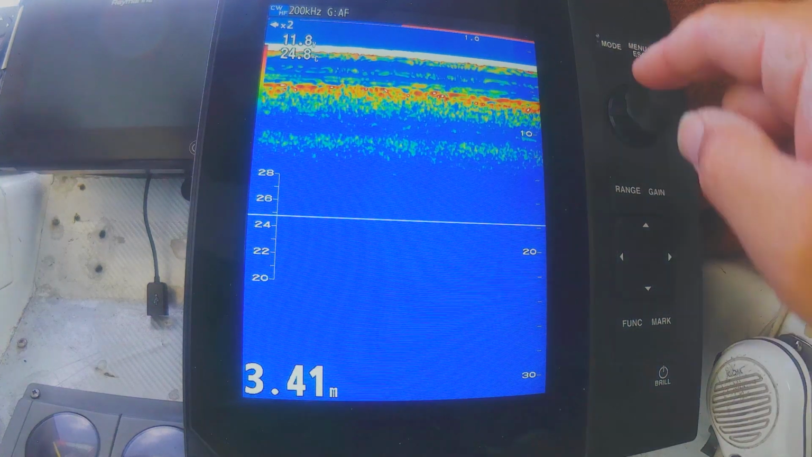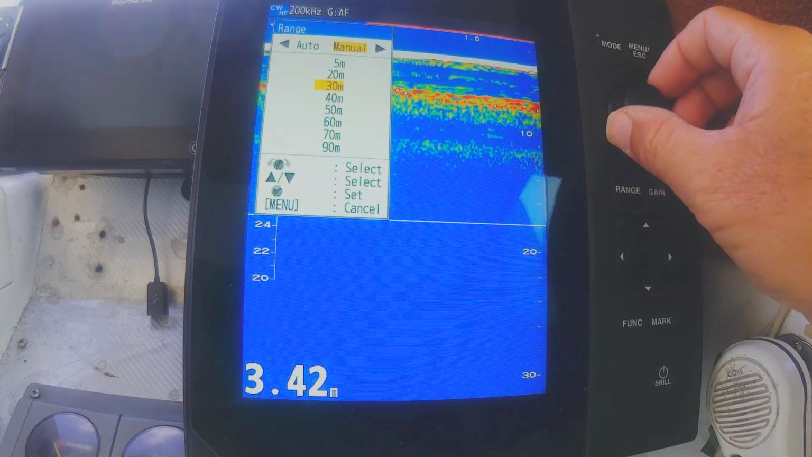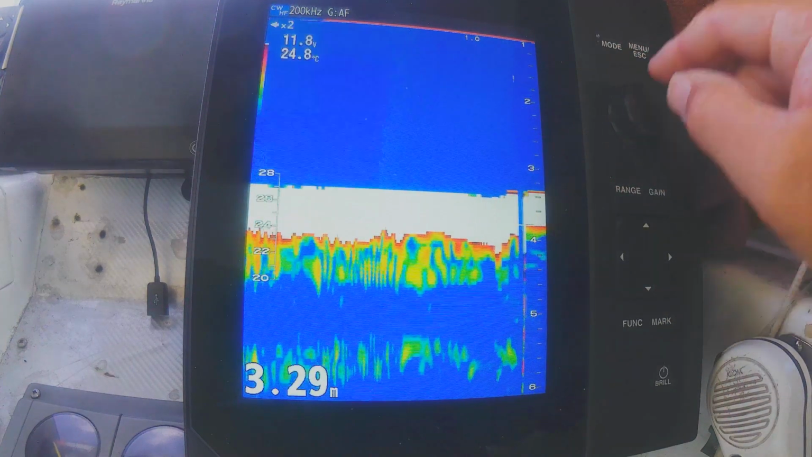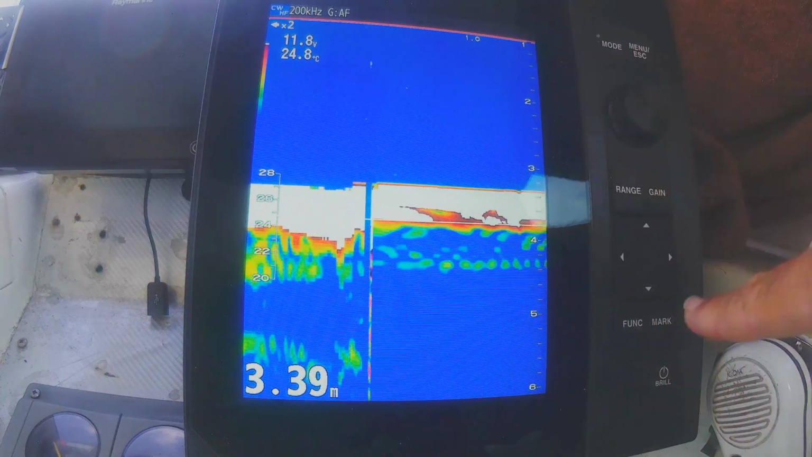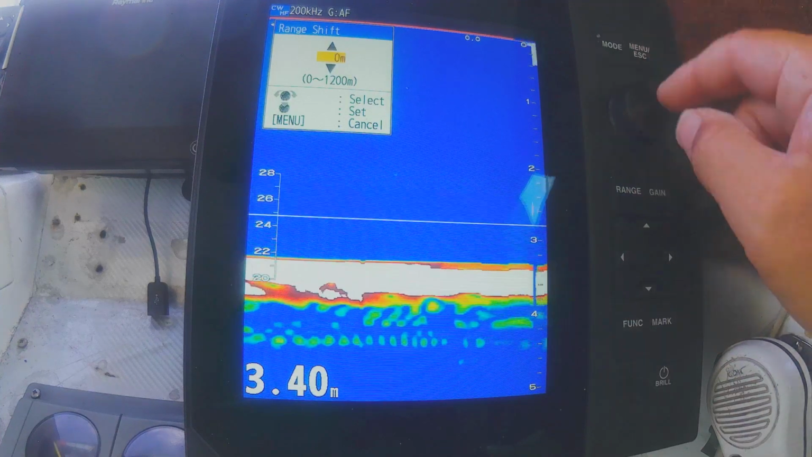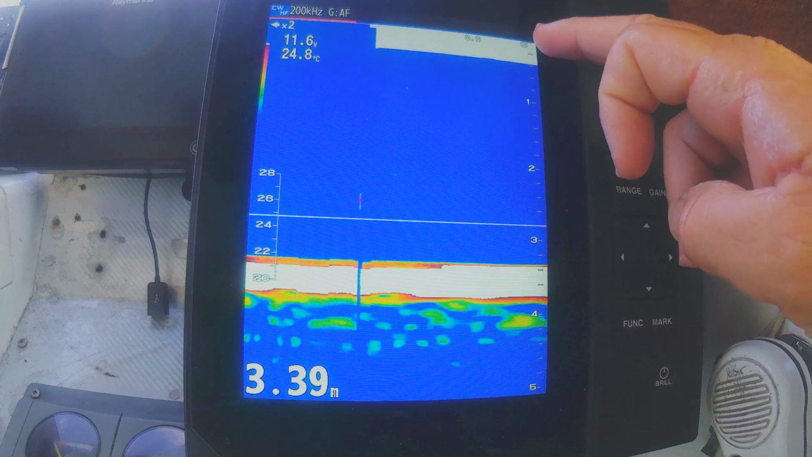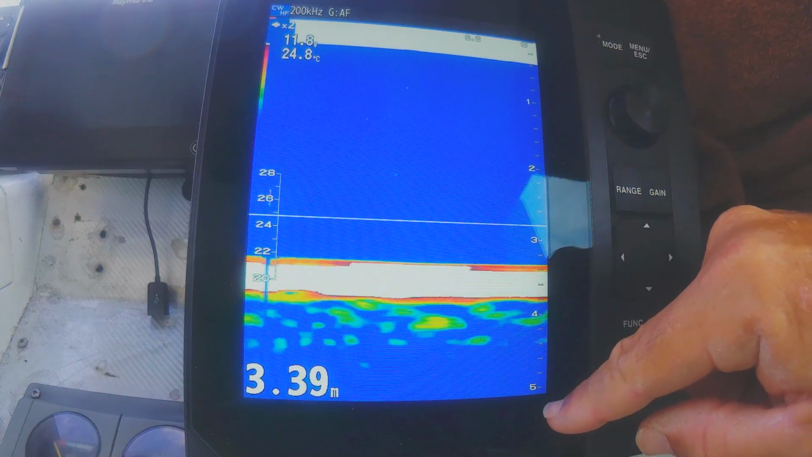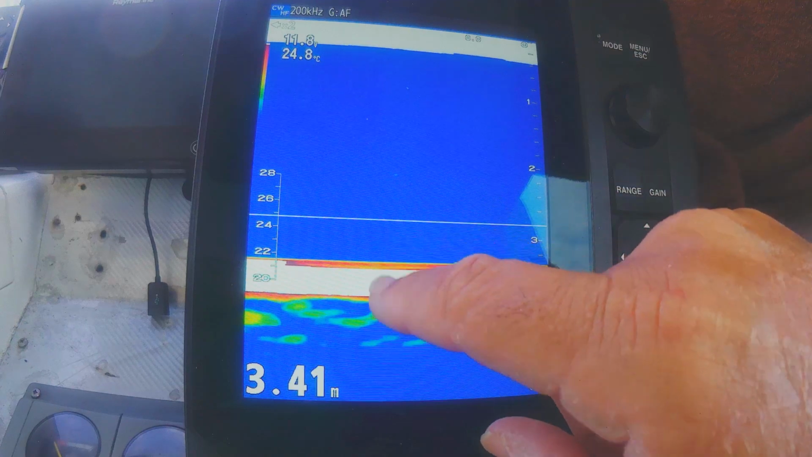So anyway, I might just hit range. We'll go back to 5, so you can scroll with the button and push it. I've also got my shift down 1, so I might take that off too. Hit function, scroll the button, push it. So now I'm in 0 to 5 meters as my range. My marker there is 0.